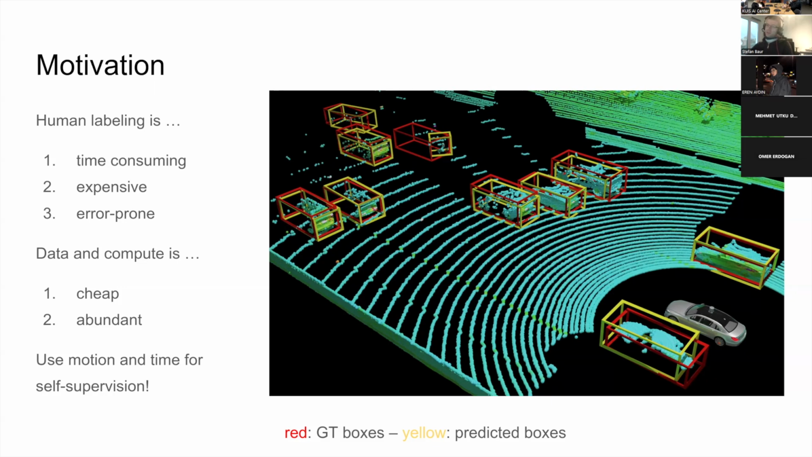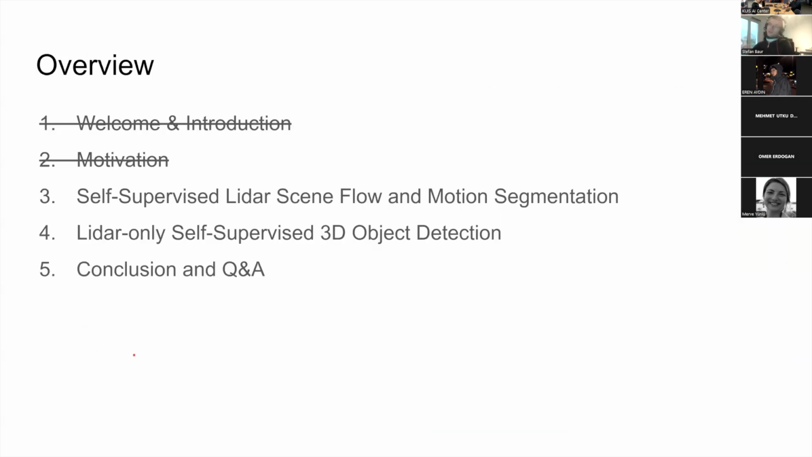And what I think we're now coming to as a community is this idea that data and compute is really abundant and cheap, and we should thus use it more to our advantage. So the idea here is to use motion and consistency over time as a supervision signal without using any human labels. And that concludes the welcome, introduction and motivation.